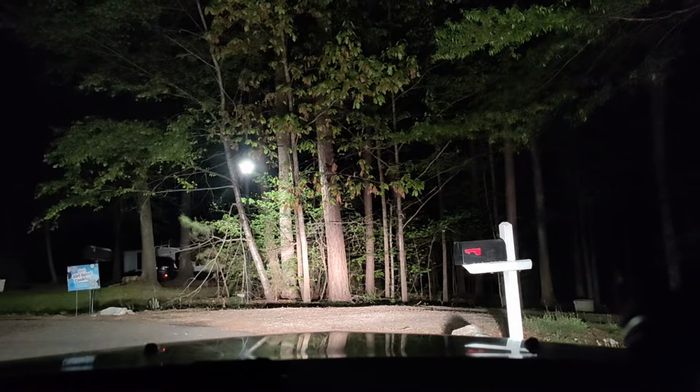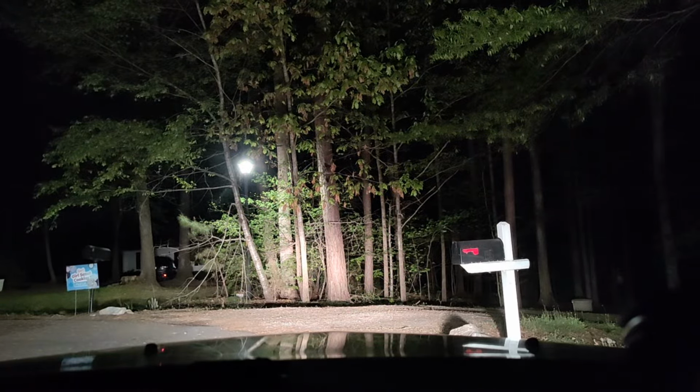I forget which one this is. Is it the one at the end? I think it is. I think it's the one at the end. Oh man, is it not? No, it is. It's this one. Anyway. Yeah. All right, cool. I'm gonna walk down this hill. I ain't driving down it. I'll tell you that. All right, I'll be right back. Let me drop this off.